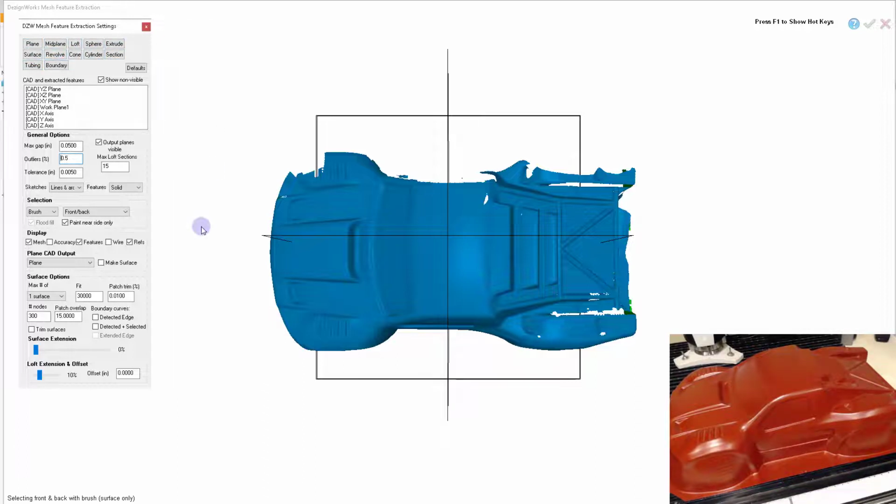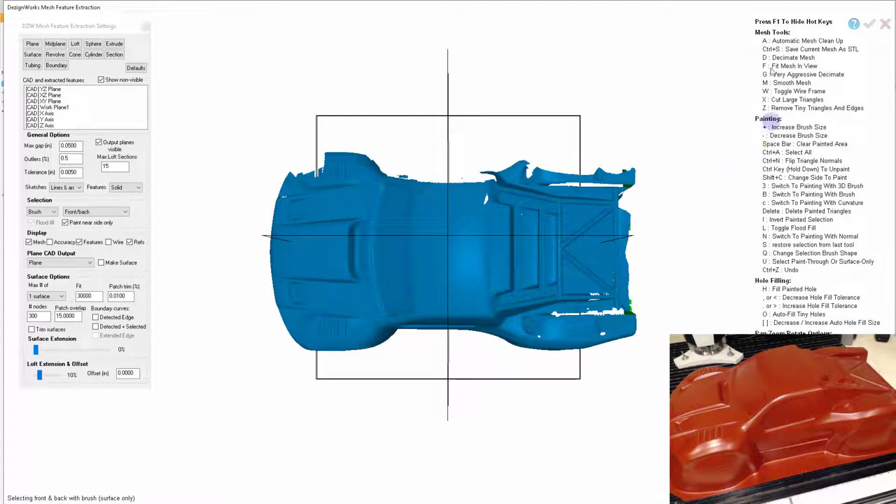There are hotkeys that are sometimes used. Hit the F1 key. Click on this window with the mouse, left click, then hit F1. Here's your hotkeys. Now, these aren't used all the time. If you're using a roamer arm, you're probably not going to use most of these very often. We also work with handheld devices, so we need these tools for some cleanup and things.